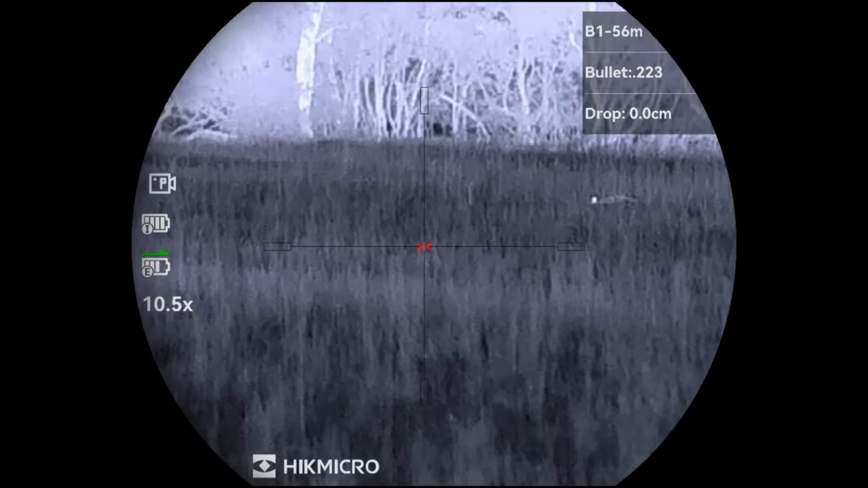Looks like my dinner's going to be interrupted. I was just having a quick scan around while I was eating, and I don't know if you can see that fox. The glare of the screen, sorry. So I have to put my dinner down and see if I can get out there and whack him. Woo!